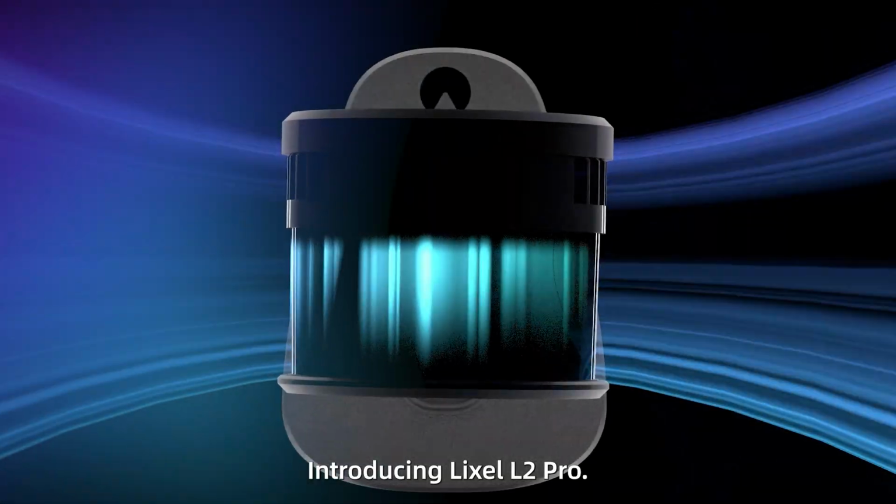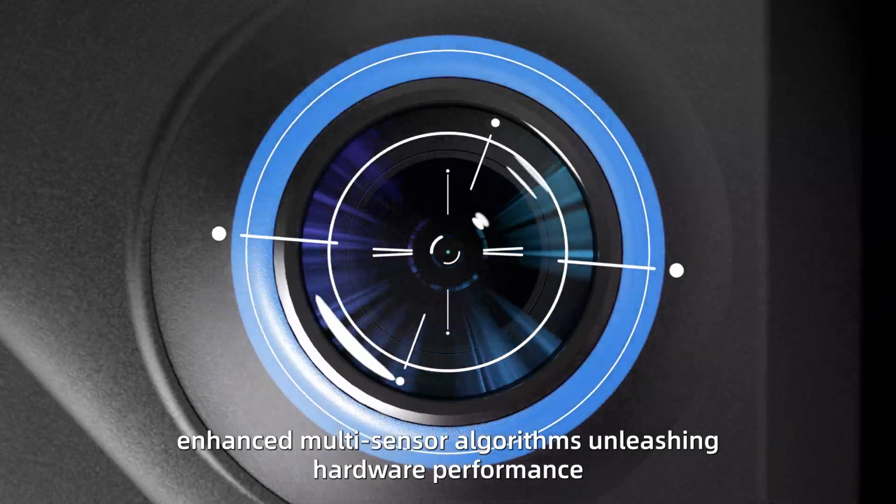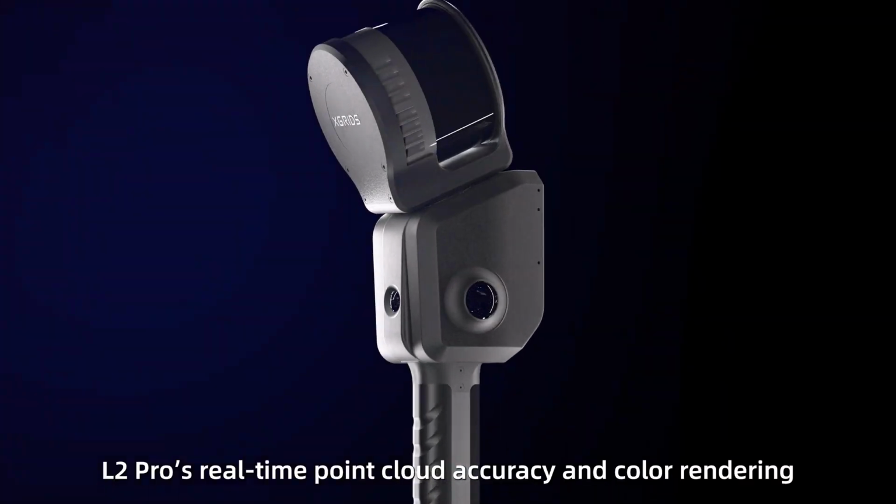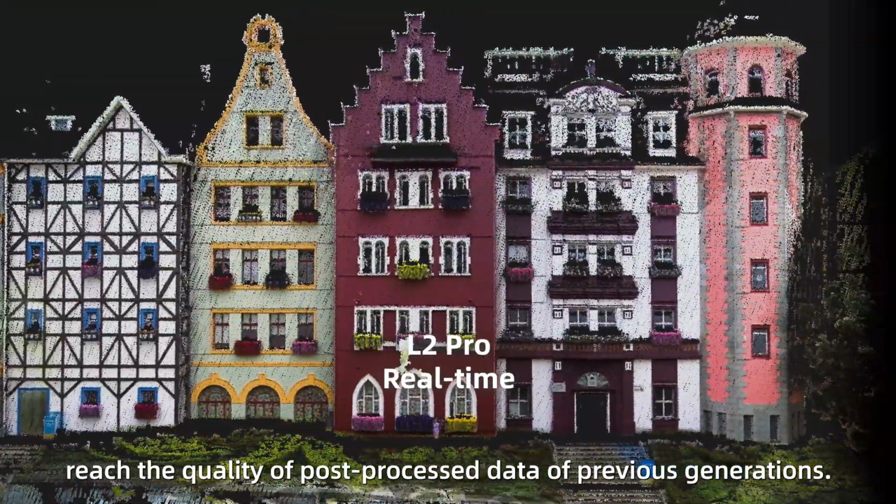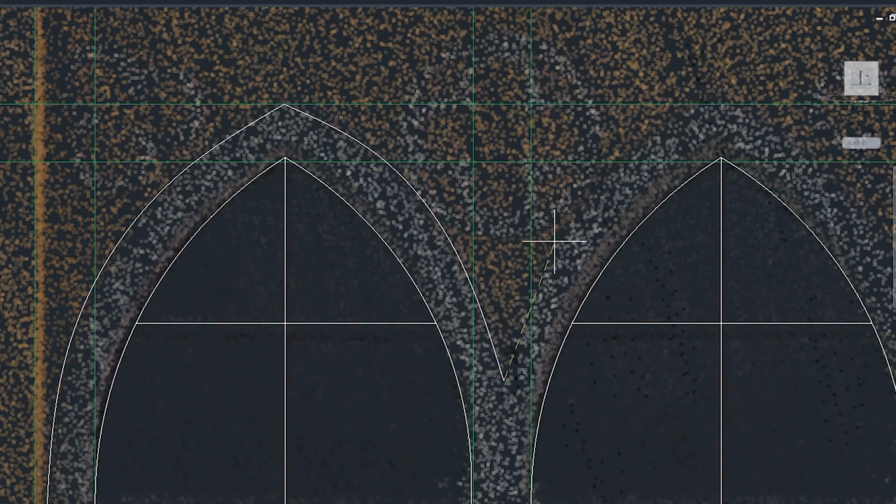Introducing Lixel L2 Pro. Enhanced multi-sensor algorithms unleashing hardware performance. Combined with spatial AI, L2 Pro's real-time point cloud accuracy and color rendering reach the quality of post-processed data of previous generations, ready for mapping and modeling after scanning.